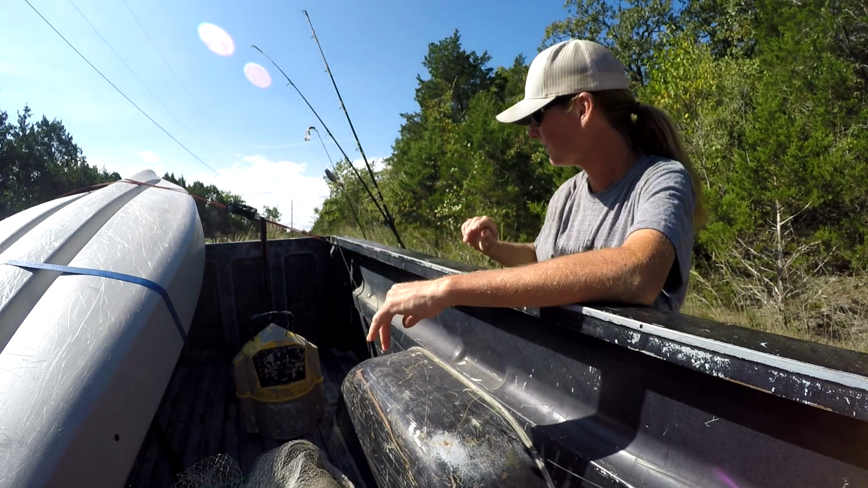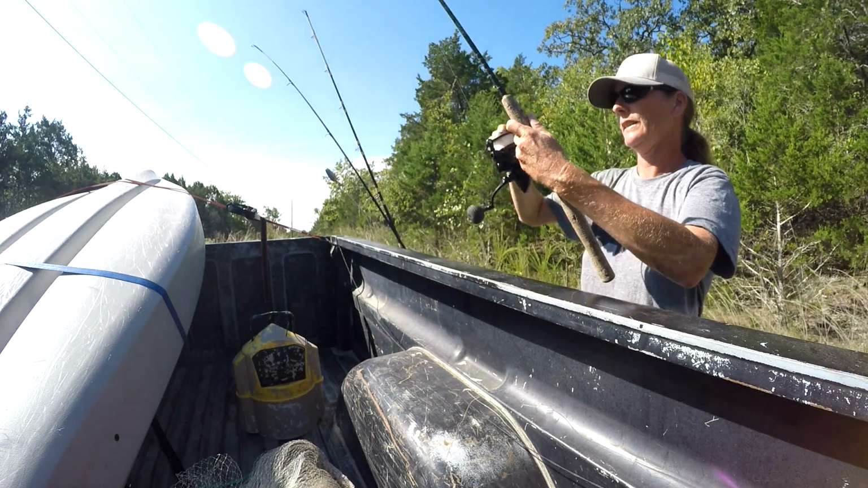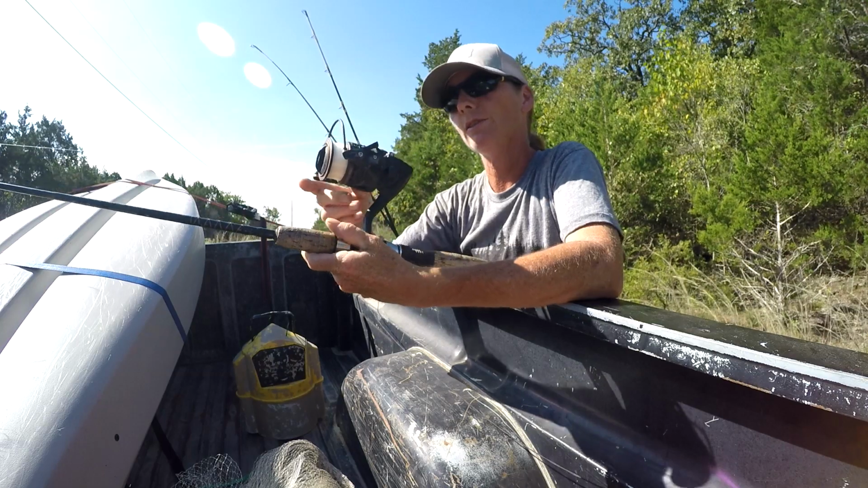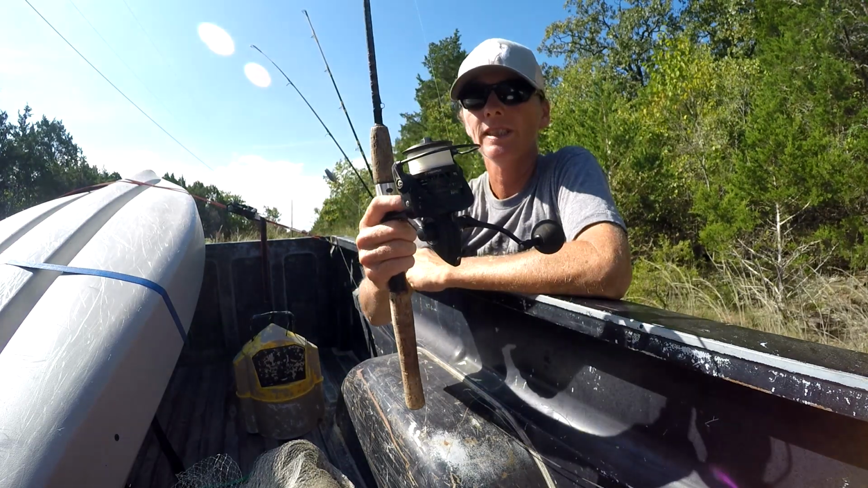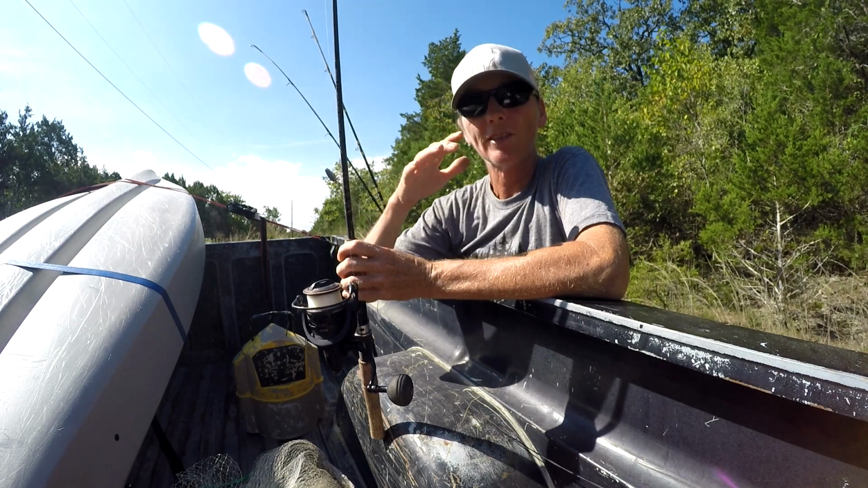So what I'm taking is this little, heck, I don't know. Oh, this is a Piscifun too. This is the Piscifun Carbon X. I got 6-pound line on it. I'm using it as a dual fishing rod.